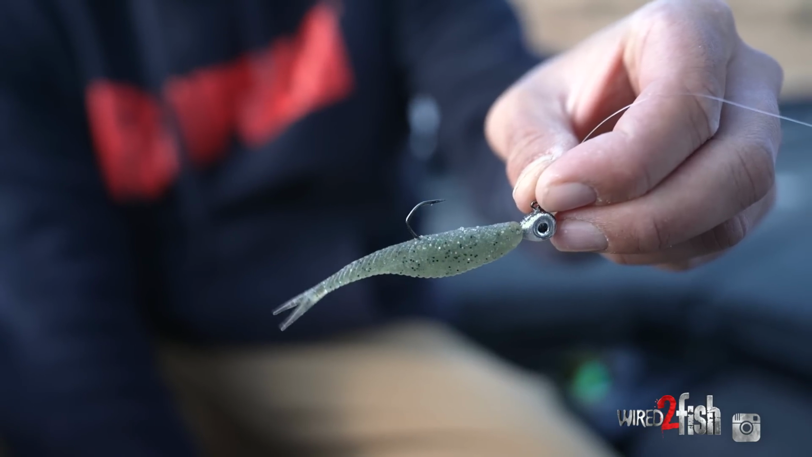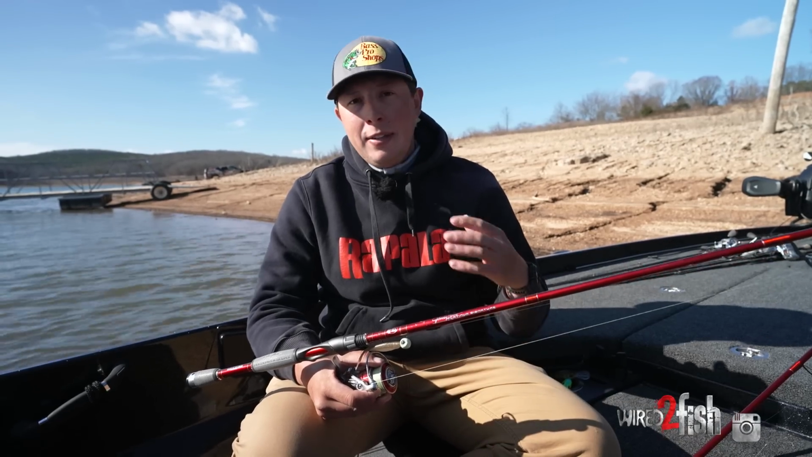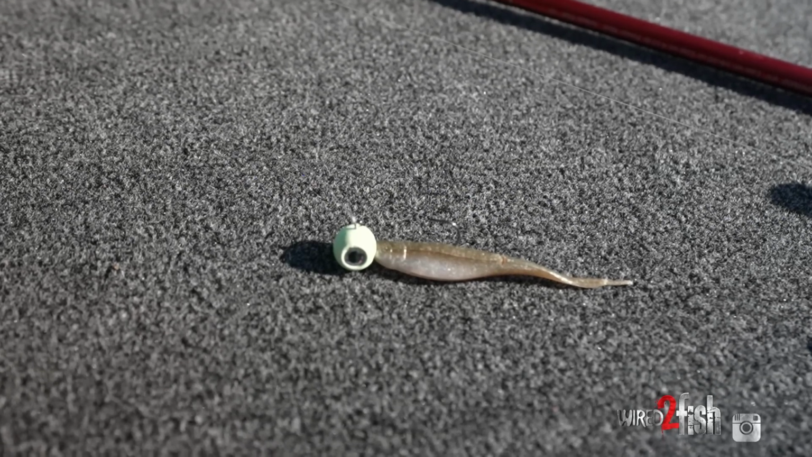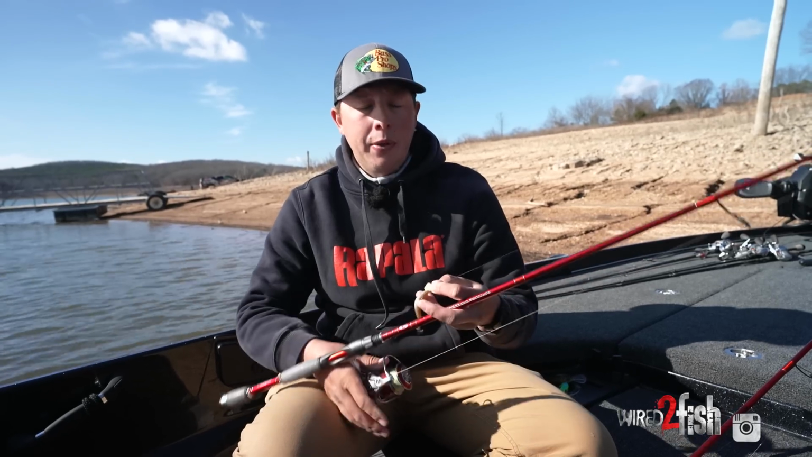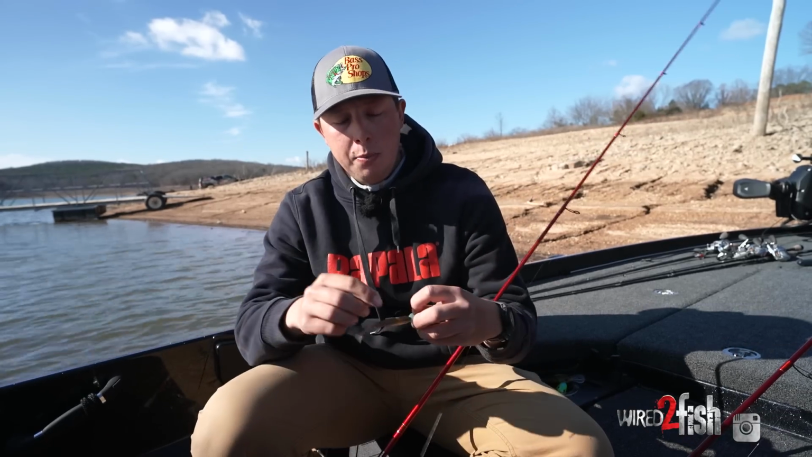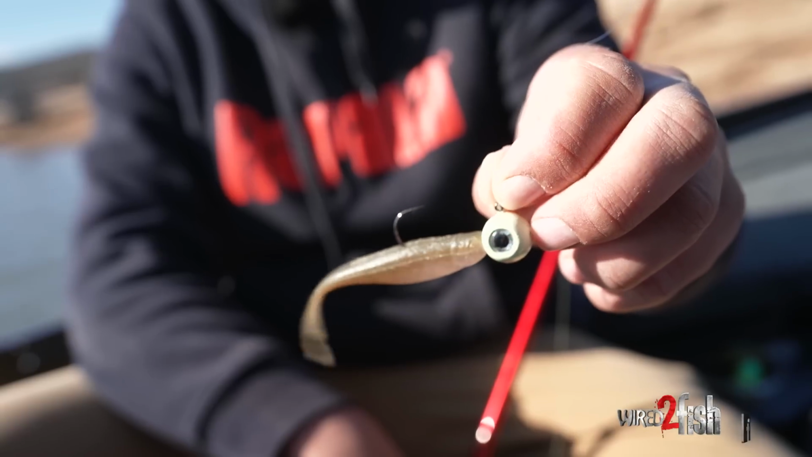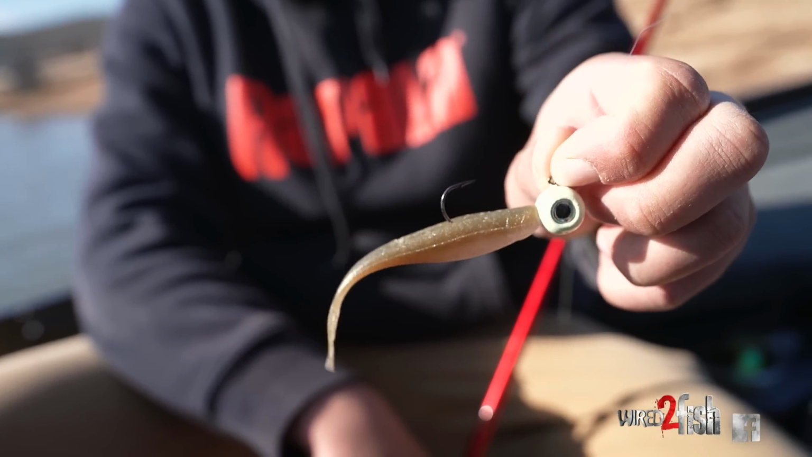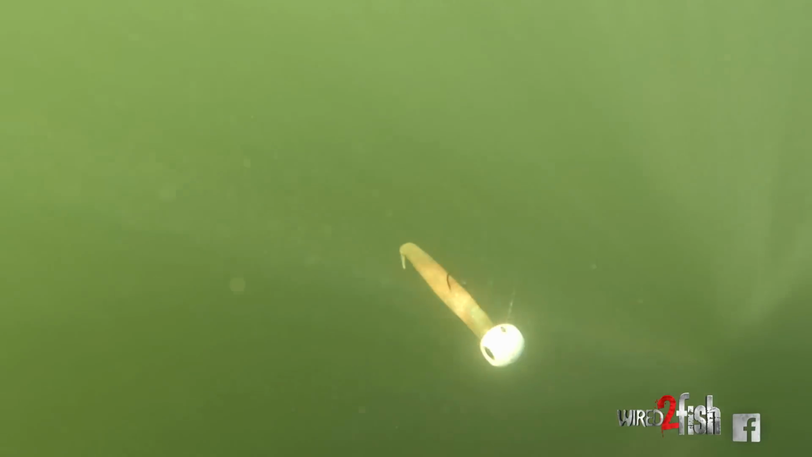So when you find the bass like we did today, it's time to go ahead and get out the Damiki. That's what I love to start targeting them with first. I started off with a 3/4 ounce head. This is a 3/4 ounce moon eye. It's just got a little Z2 on it, but you can use any kind of shad style bait. I'm going to change that depending on how deep they are, but today they were anywhere from 30 to 50 feet, so that 3/4 was really good. It got to them really, really fast, and it was working. If it's working, no need to change it.